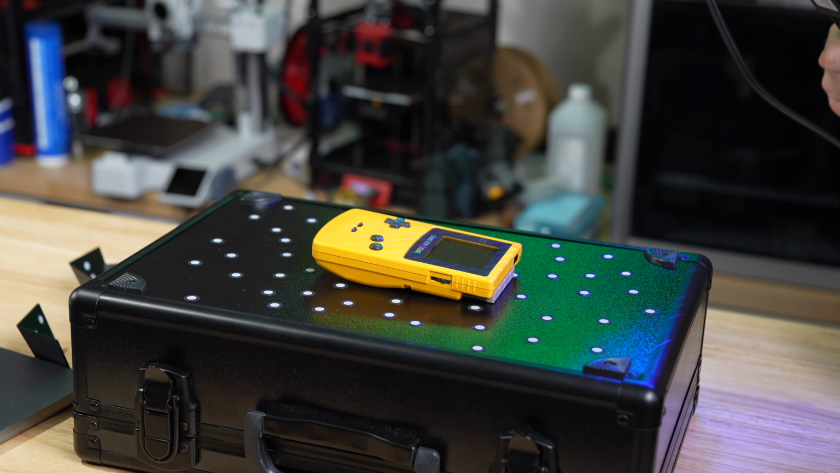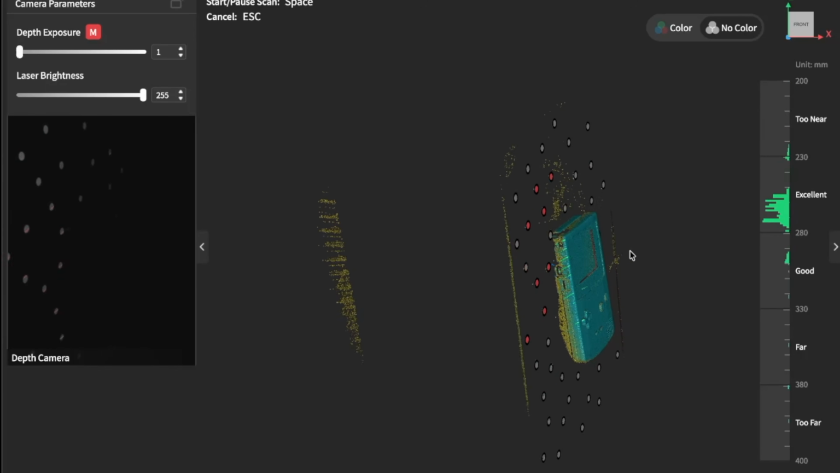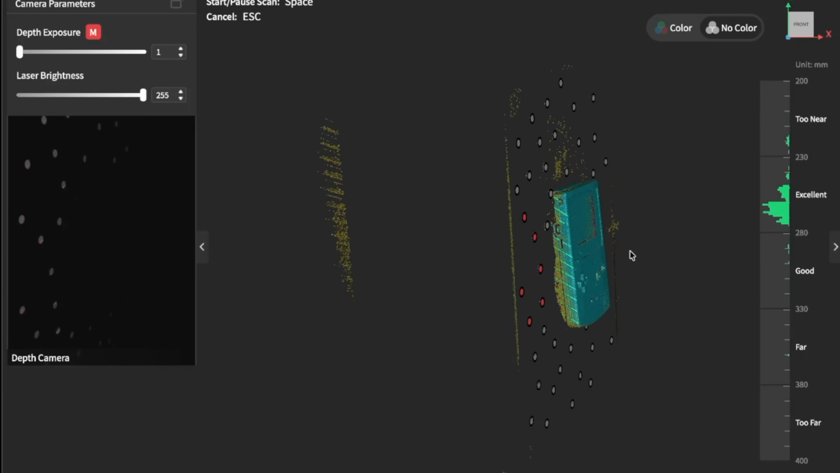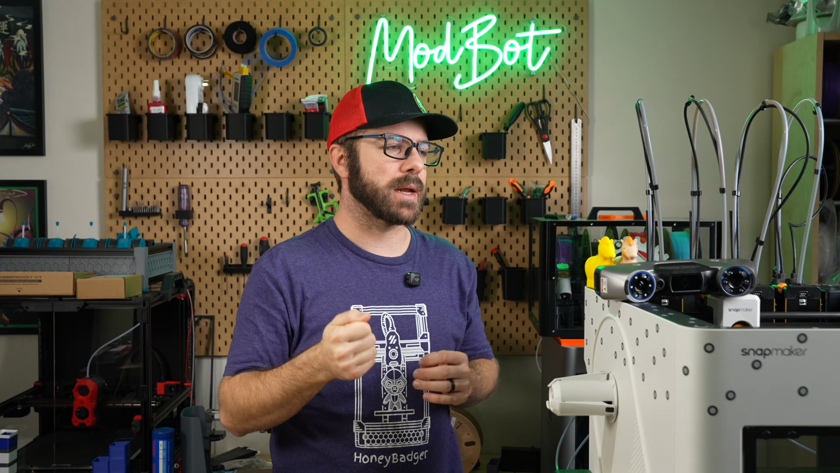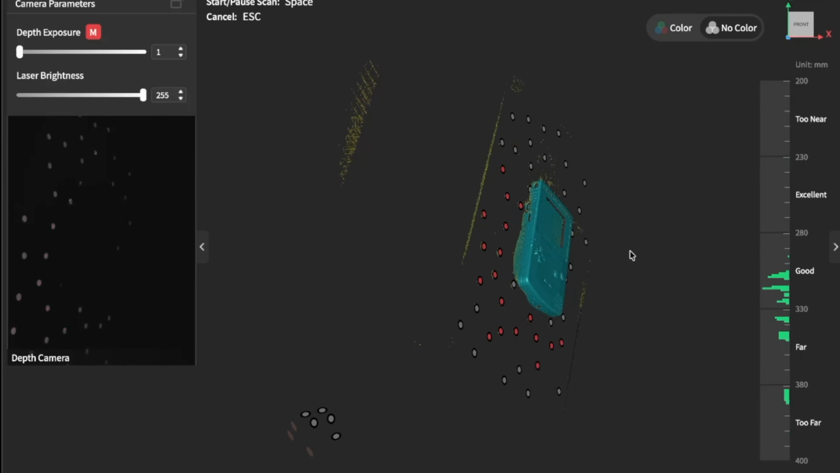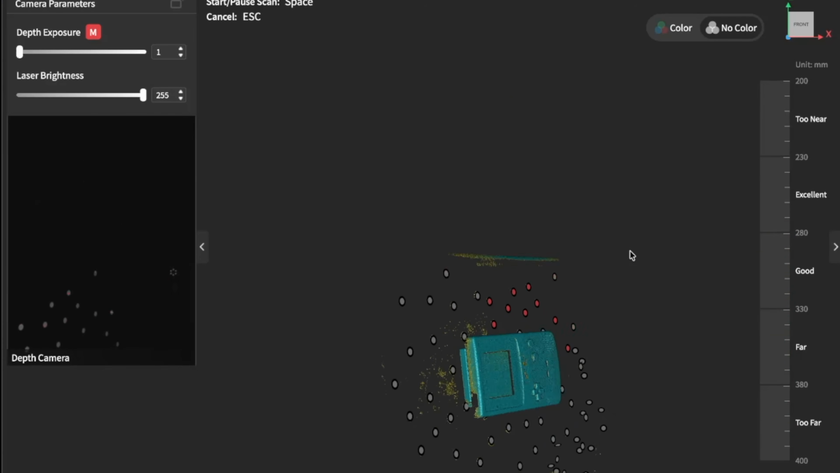Aside from making sure I was actually scanning all parts of my model, the other thing I reference constantly while scanning is the bar on the right side. This bar tells you whether you're too close, too far, or just right in terms of distance from the surface of what you're scanning. And I imagine with time, you'll get better at just naturally knowing my arm needs to be approximately this far away. But when starting off, especially, having that instant feedback is very useful.